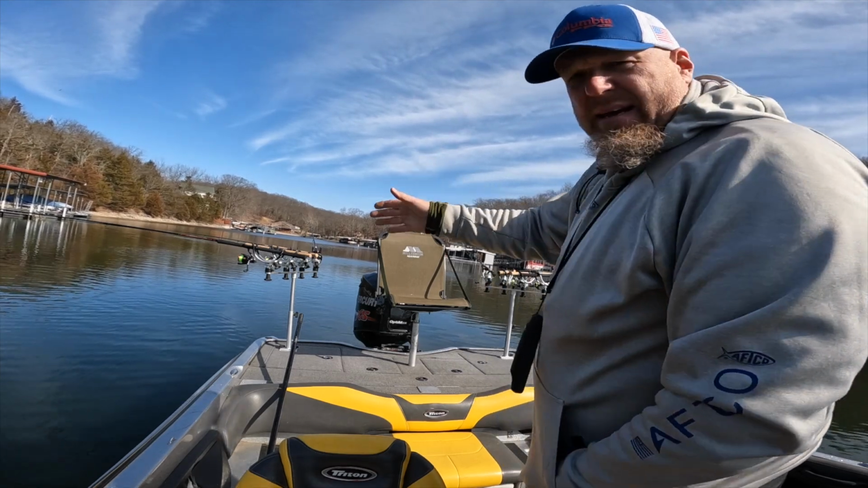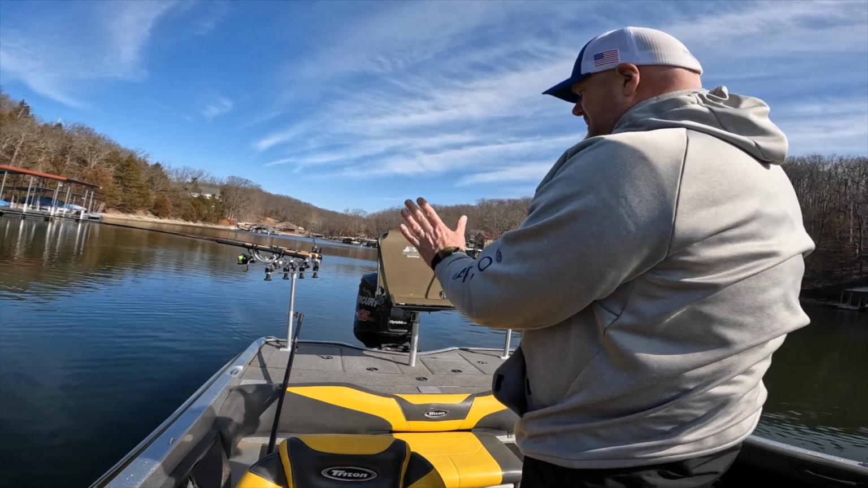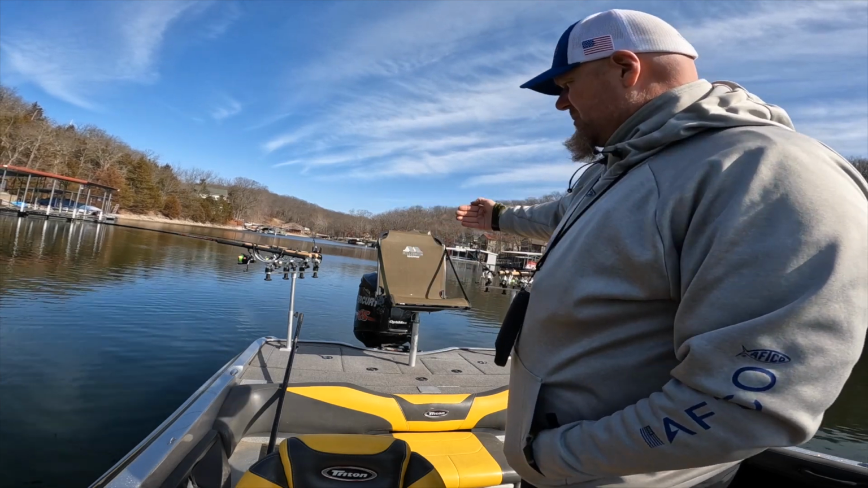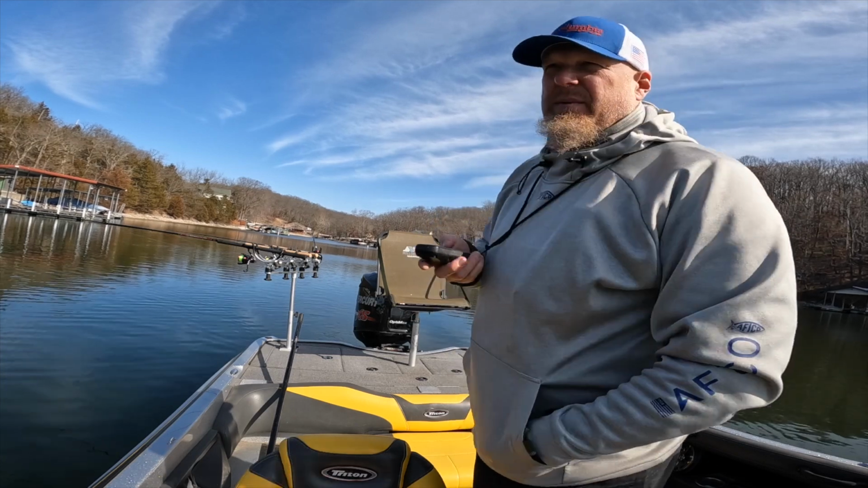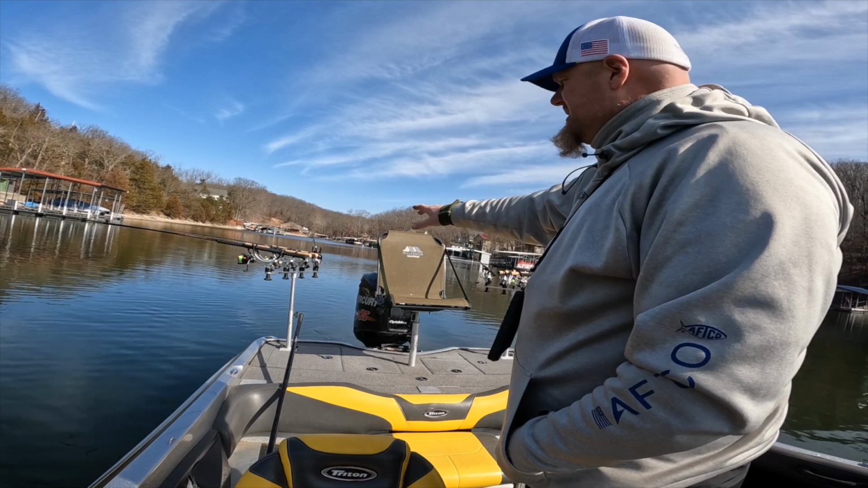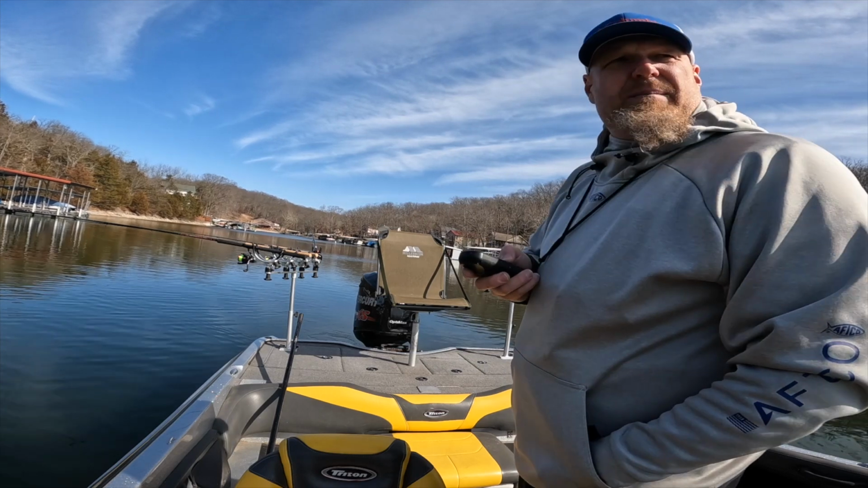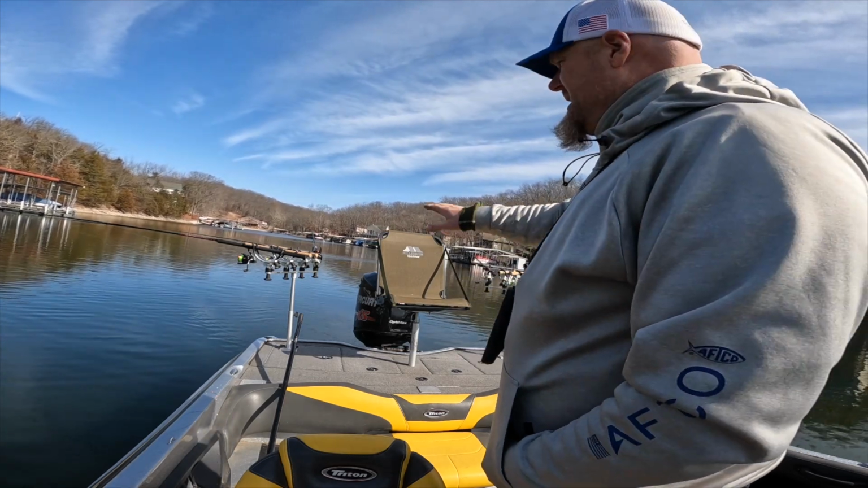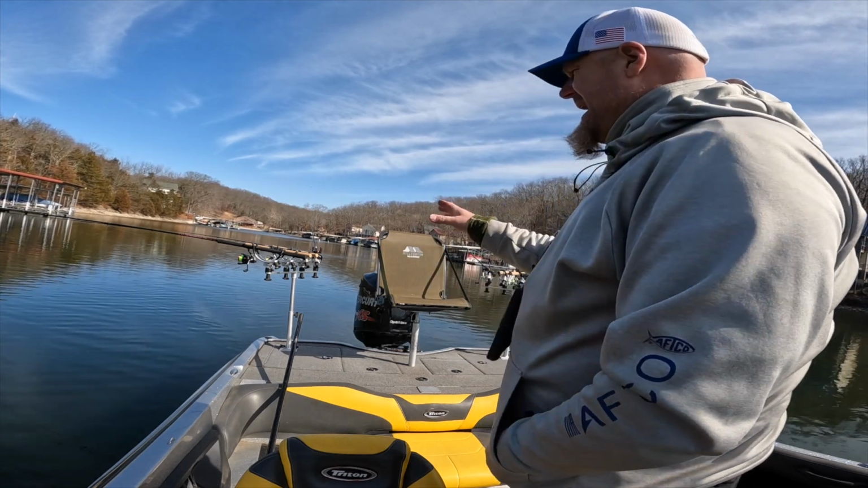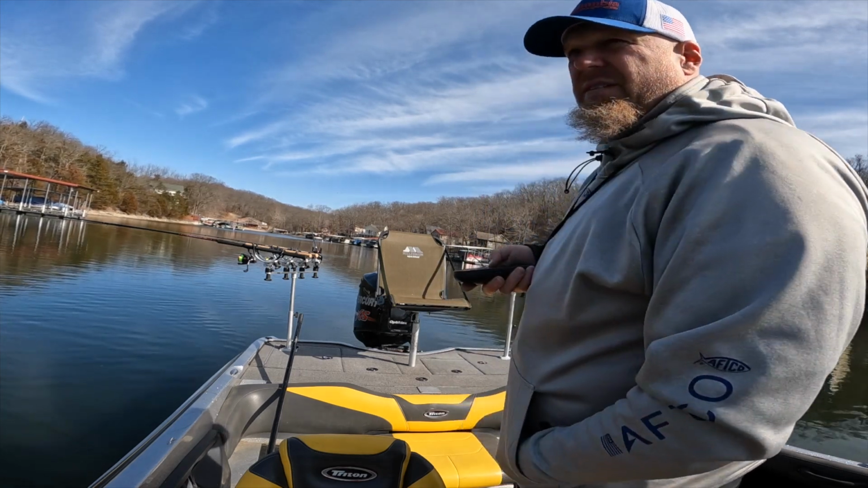I've done it that way so I can get my spacing. With my crankbaits, I usually run my rod holders square to the boat, so straight across, perpendicular to the back of the boat. What I've done here is turn my rod holders not quite parallel with the boat, so I'm able to utilize my rods for my spacing and not necessarily have to turn the individual rod holders.